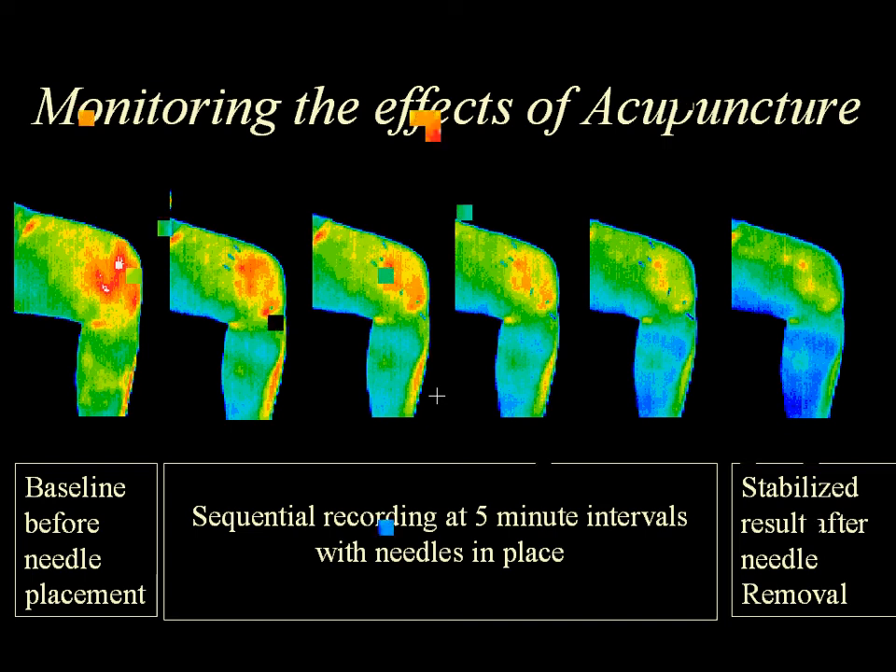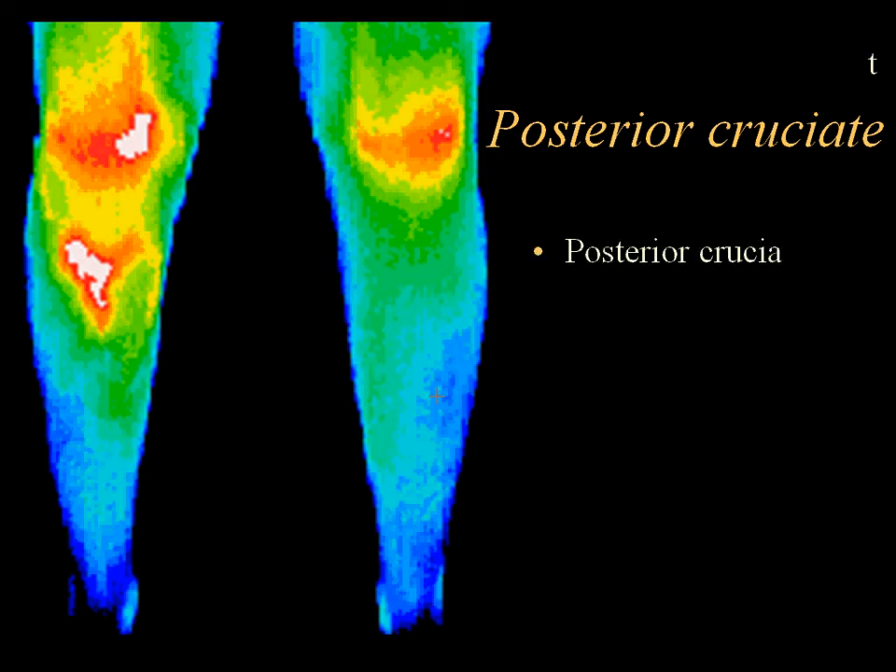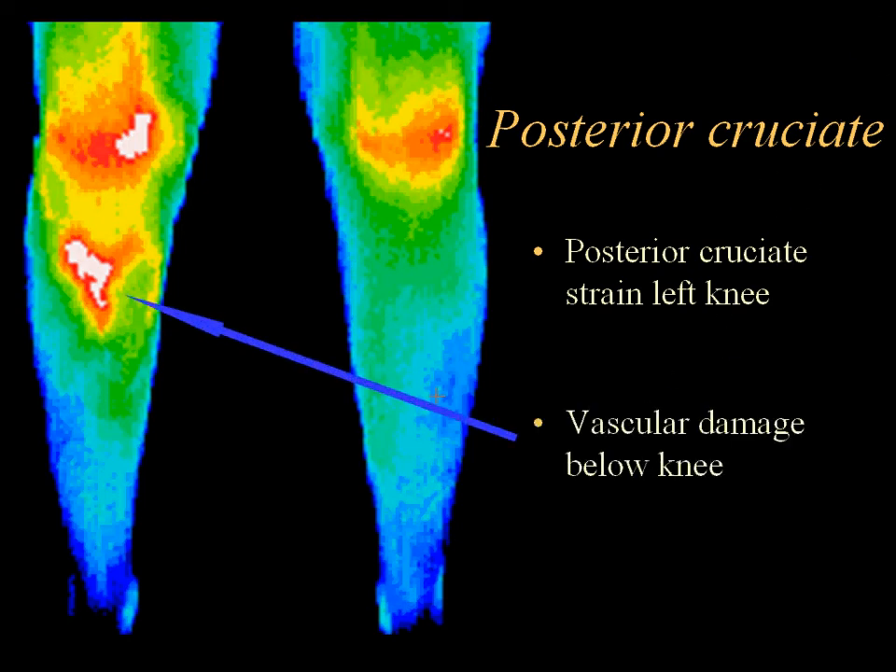In this image of the posterior cruciate, there is thermography evidence of strain of the left knee. However, the vascular damage that is identified below the knee on thermography was not initially identified with typical diagnostic monitoring.